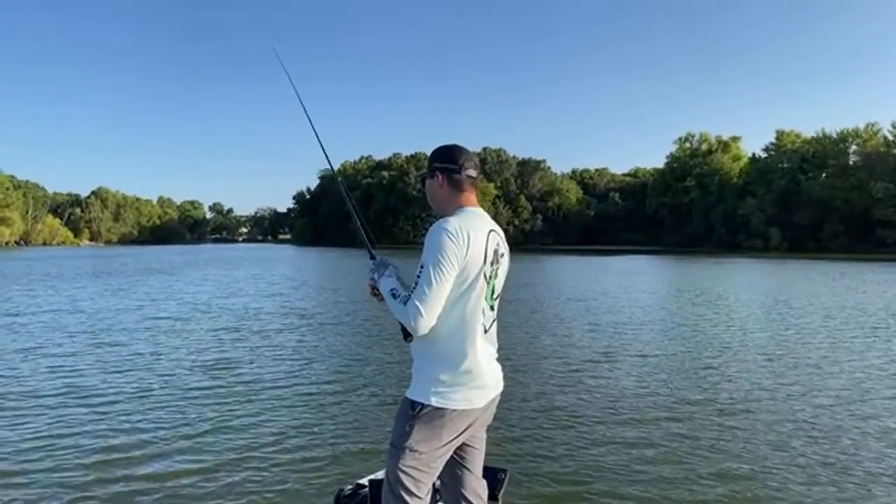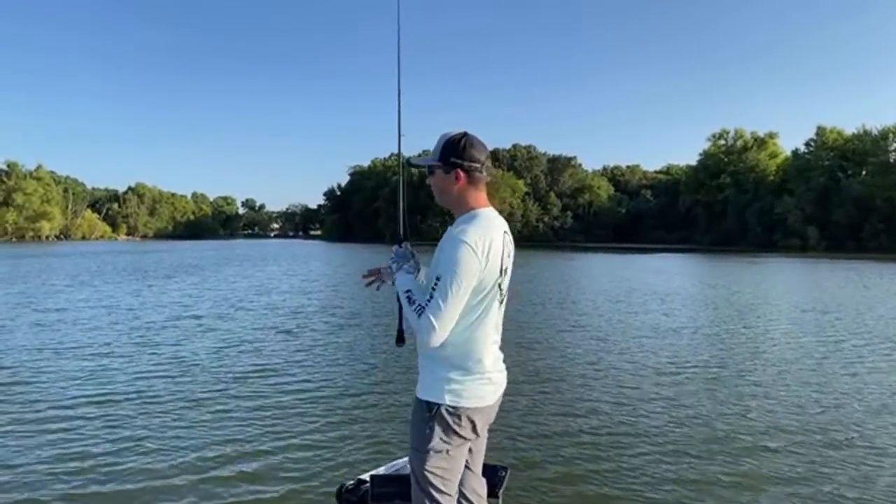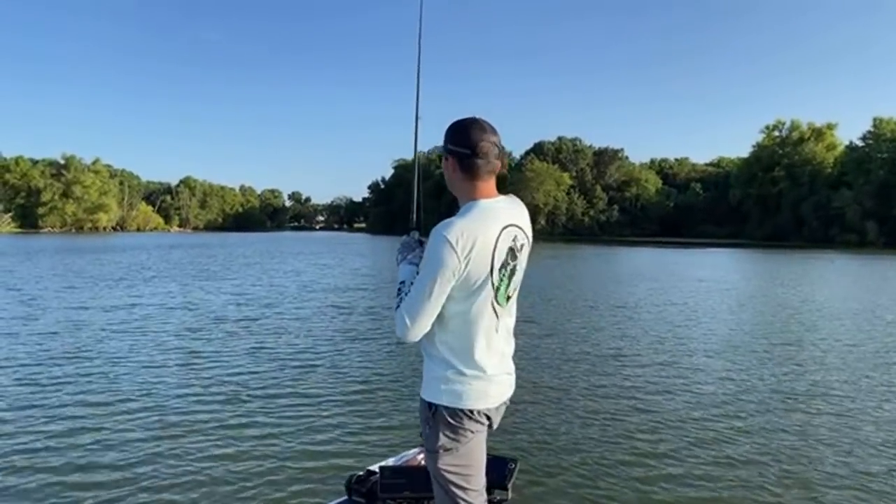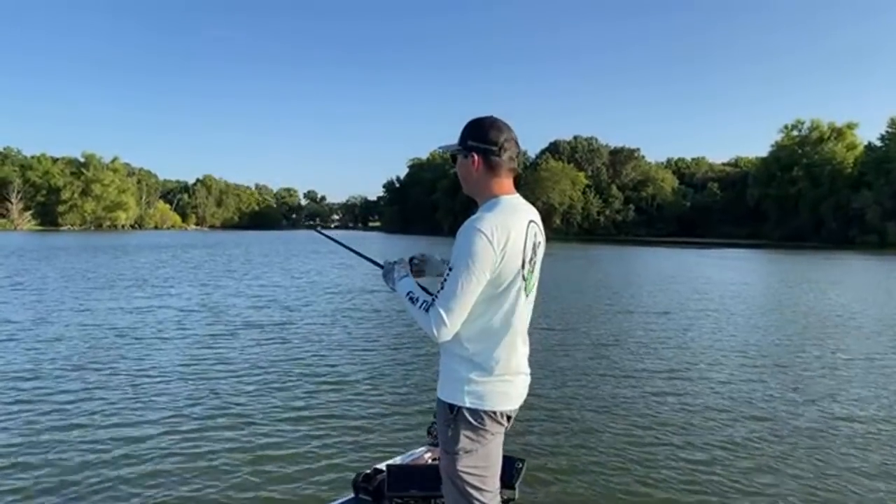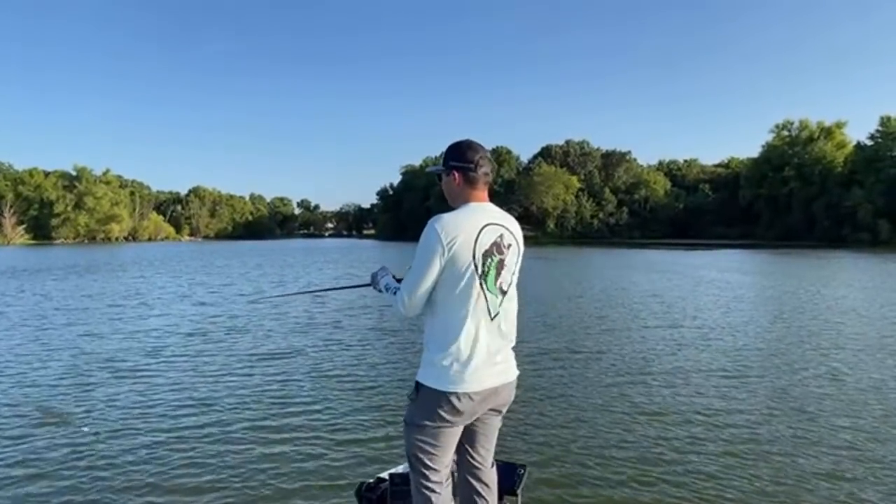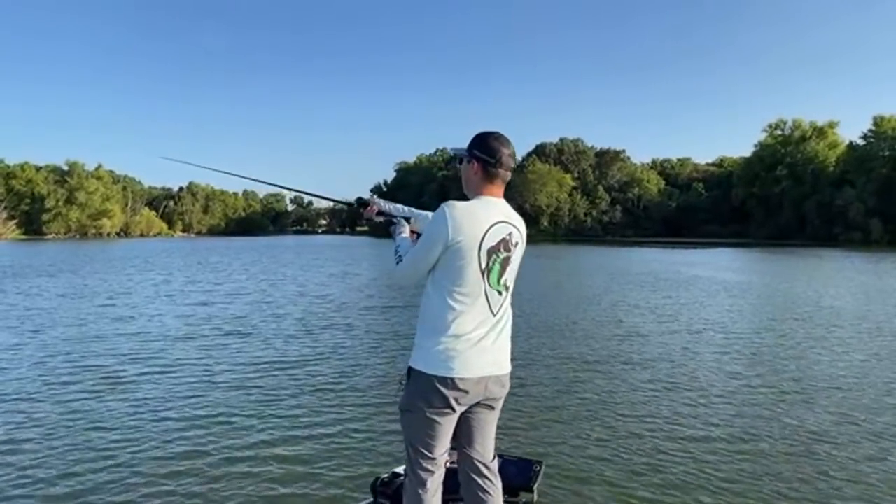and hoping that I hit the right angle, because a lot of times these bass are just kind of cruising and roaming around on these type of areas, feeding on the bluegill. They're not actually set up on one specific brush pile for long. So you kind of have to just hit the timing right on whether they bite or not.